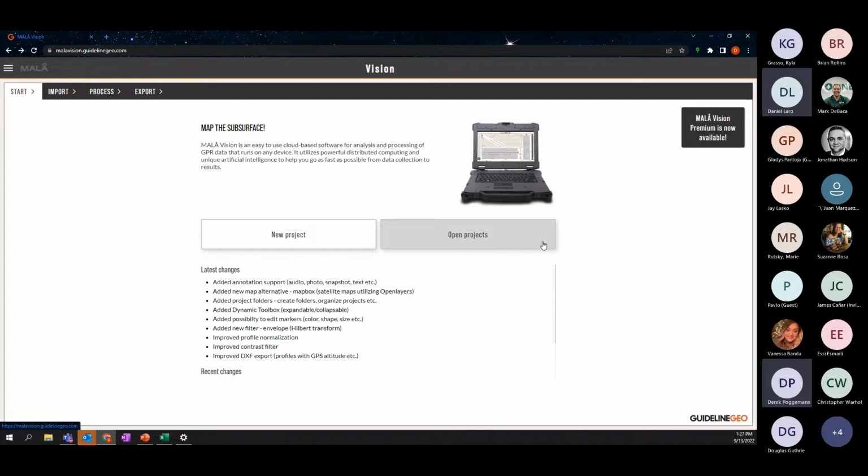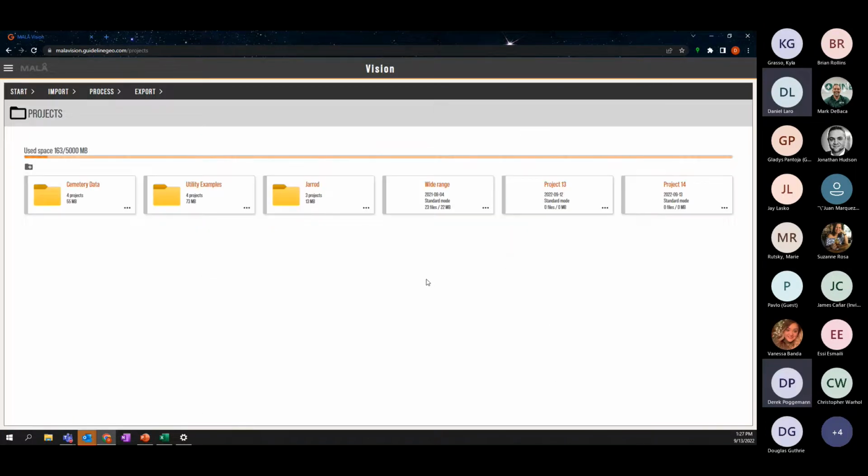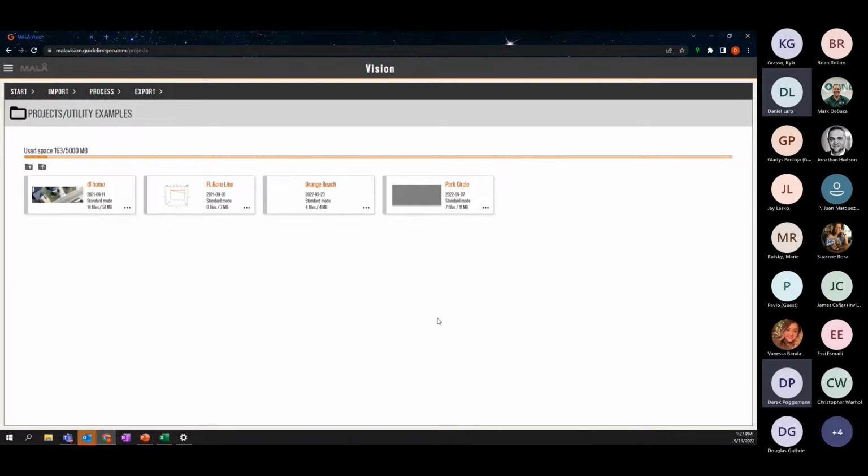Now, I already have a project loaded I want to show you guys. So I'm going into open projects. When you are in the projects folder, you have the ability to create another folder where you can store multiple projects in one folder. As you can see, I have cemetery data, utility examples, and then some freestanding projects here. I'm going to go into utility examples, and I want to show you guys a data set called Park Circle.